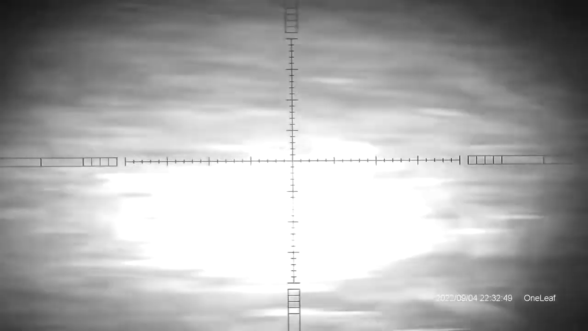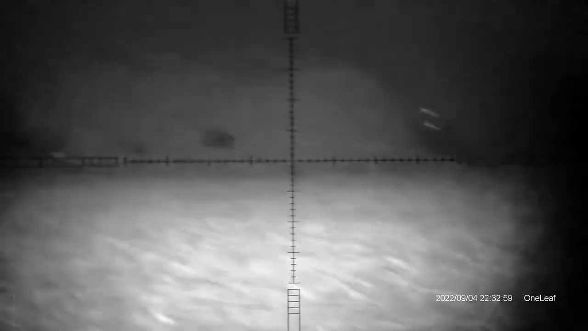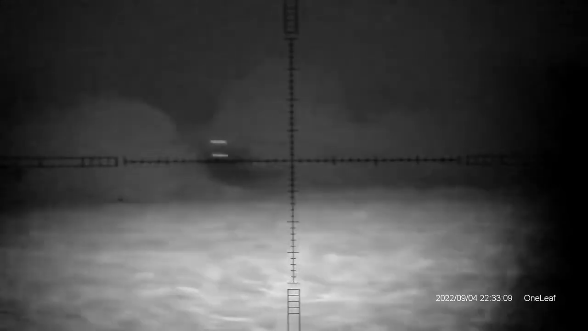It just bolts on a scope. It just clicks onto it. It'd be bad for a little Ruger 10/22. It's certainly not thermal, but you can still see them. Right. What I'm going to like about it is this right here, after I shoot a couple pigs with it.